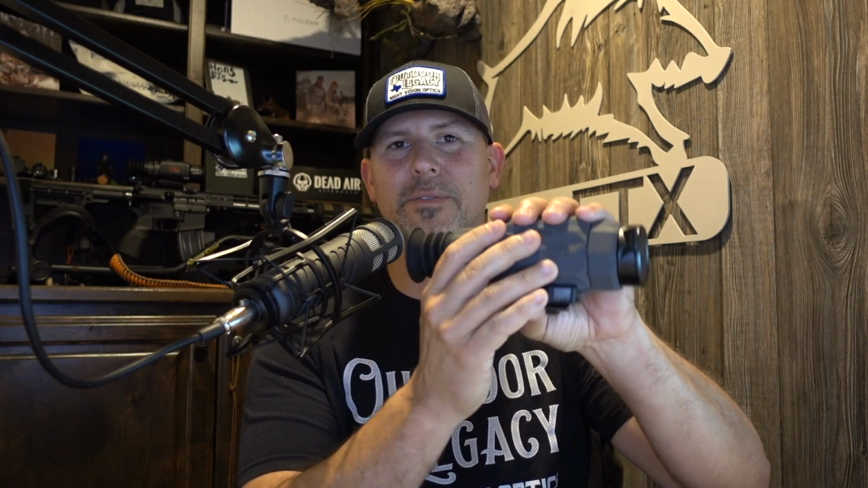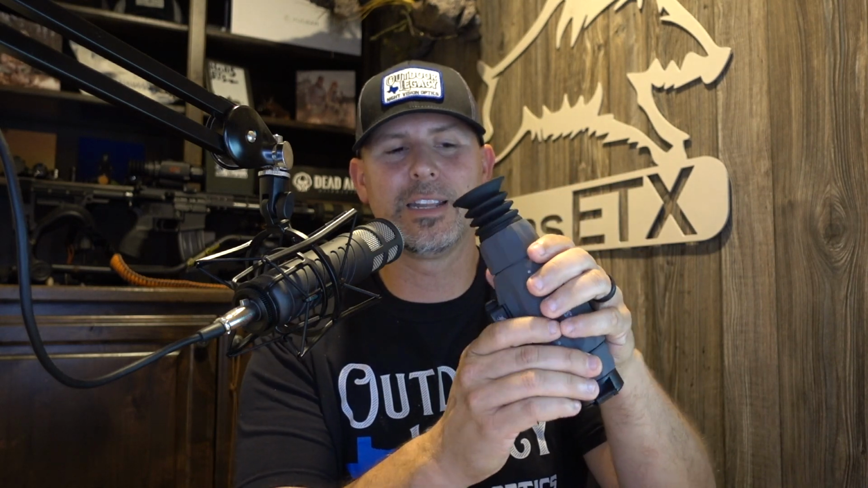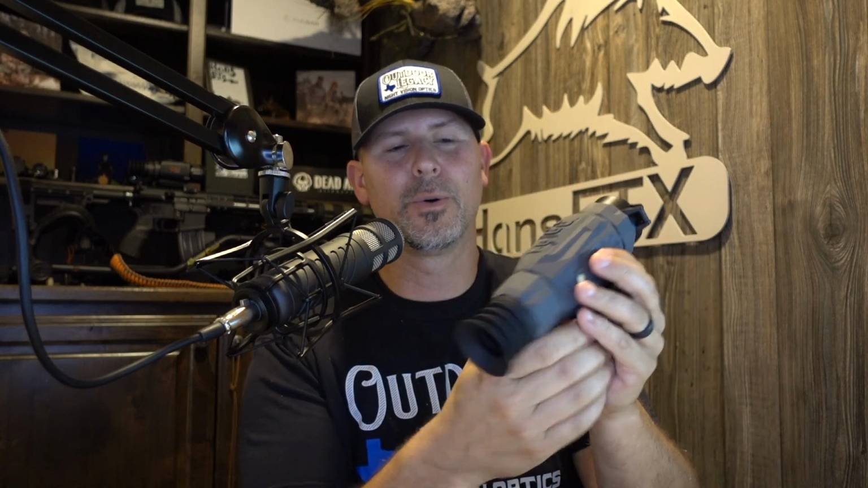You can see it's a very small thermal scope. A lot of people use these as monoculars for backup scopes or buddy scope. That rough design and the texture on it makes it easier to hold on to, not to slip, especially if you're hanging out the side by side or hanging out the window somewhere. It's got raised tactile buttons right here. So operating at night, you can feel and let you know what button you're on. The menu button's got two little knobs on it. The off button's got one, and the other button's got one. So three buttons on top, easy to operate, easy to maneuver and get through.